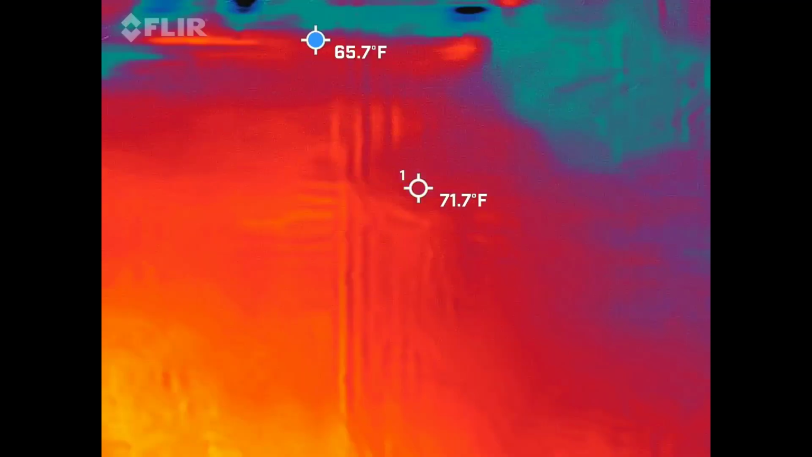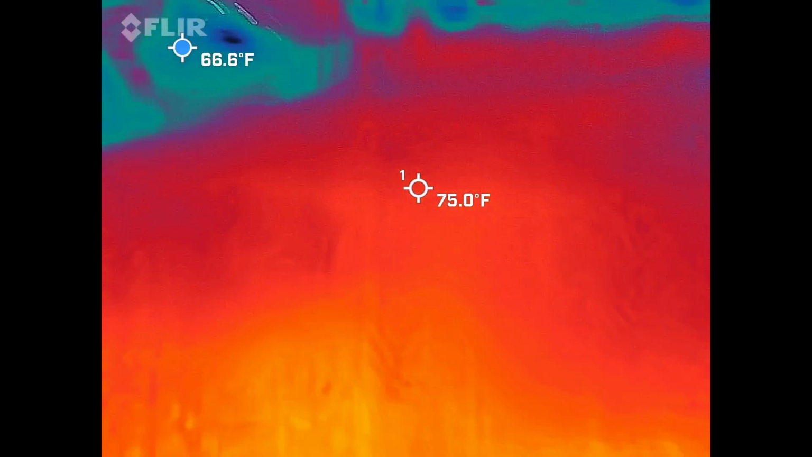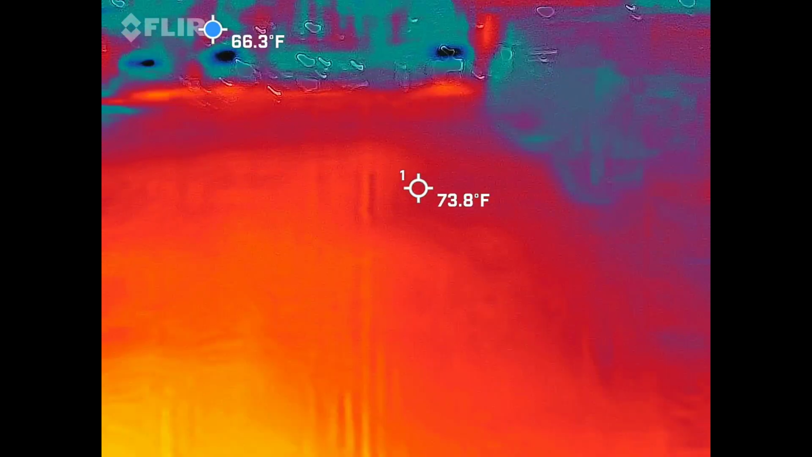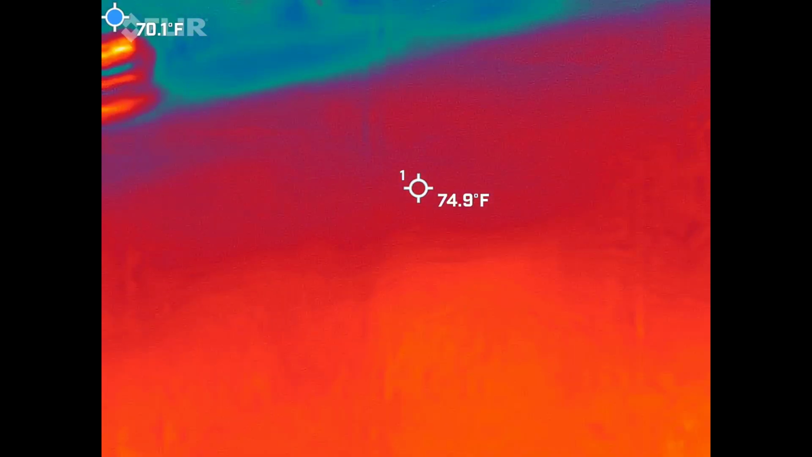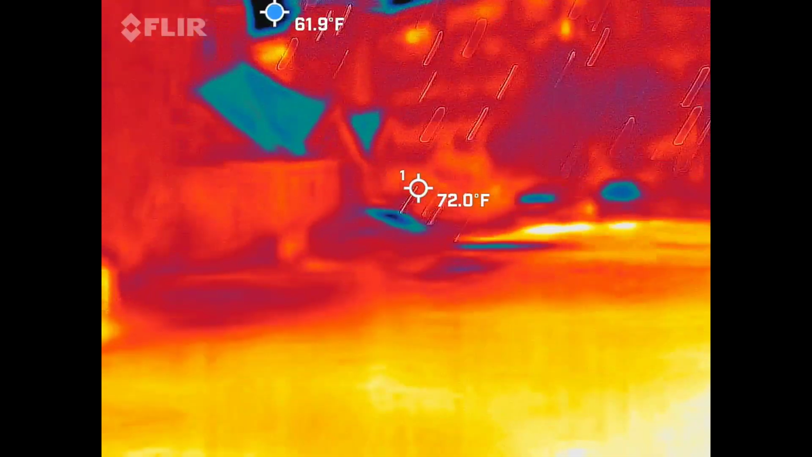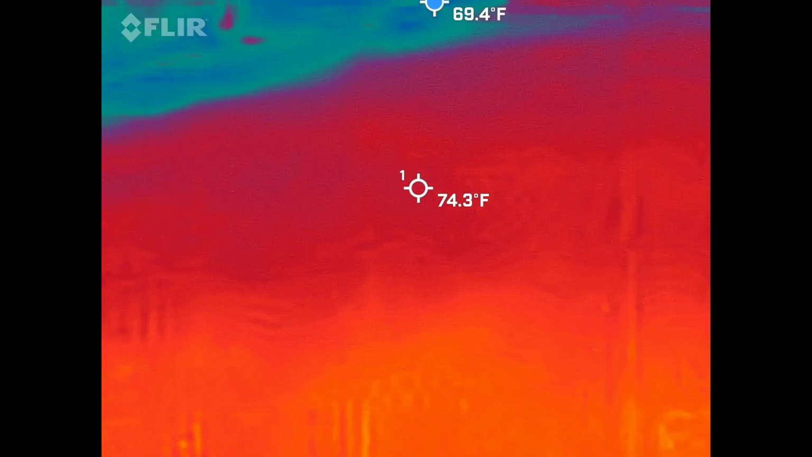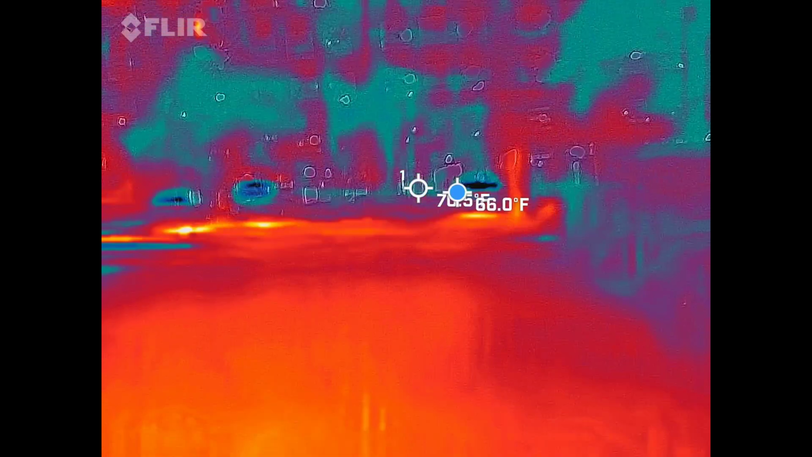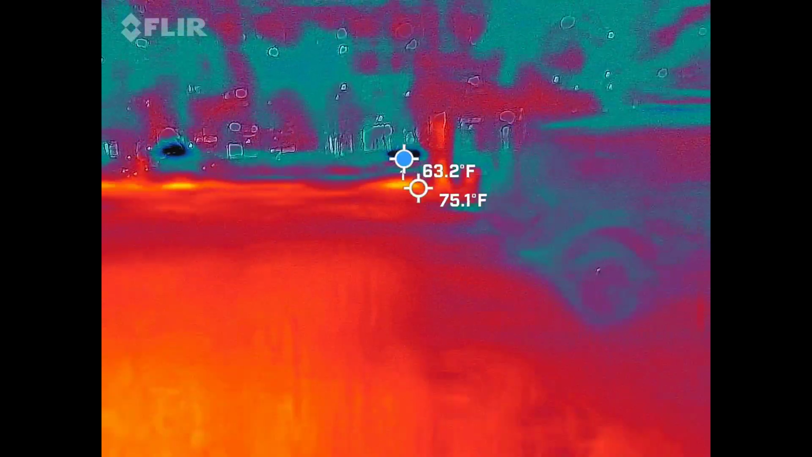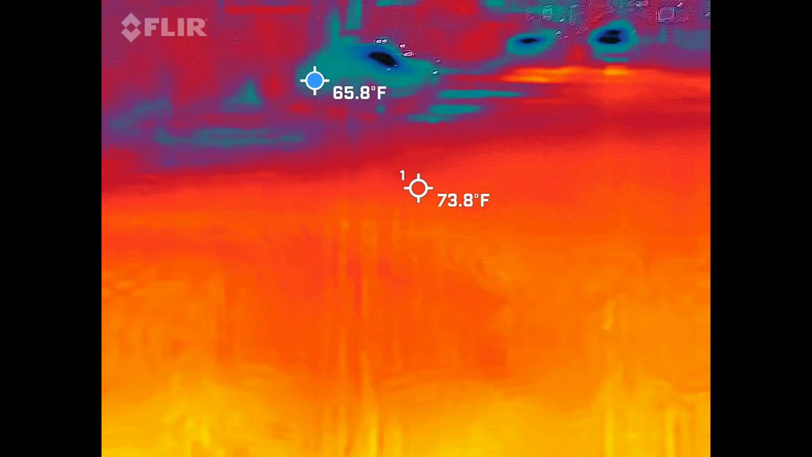Yep. I mean, it just zeroes right in on these cars, you know? That roof was real cold, too. I don't know. I can't remember what that roof's made out of. It looks like clay. And if we're not going to be specific, we're going to roll on.